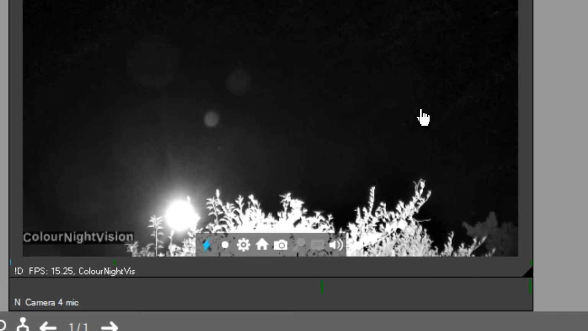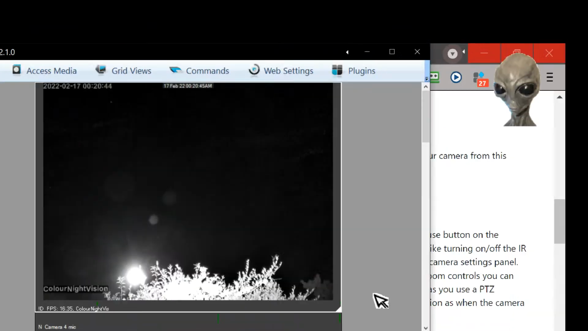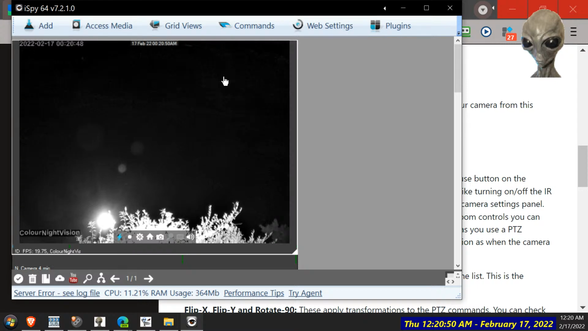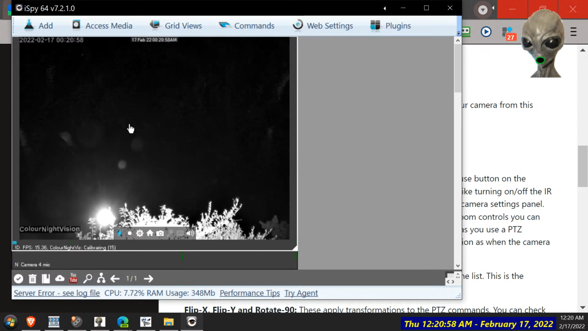Moving all over the place on that. What's going on? Crazy. Well, the middle mouse button, does it do a thing? Let's scroll in and out. So yeah, it's not zooming either. Bugger.